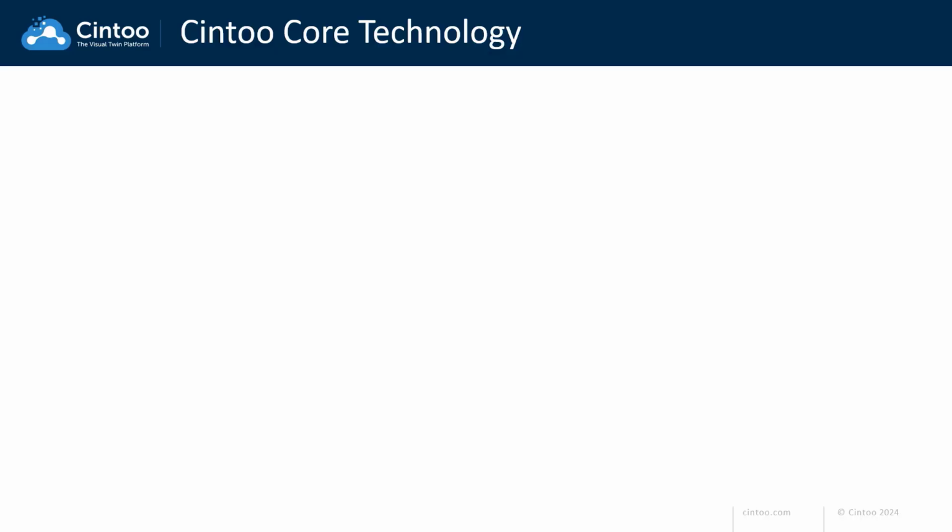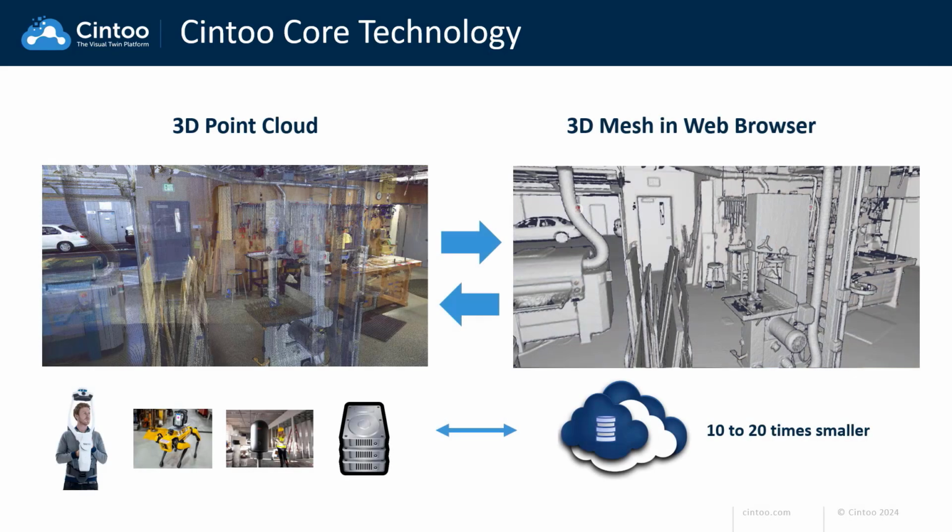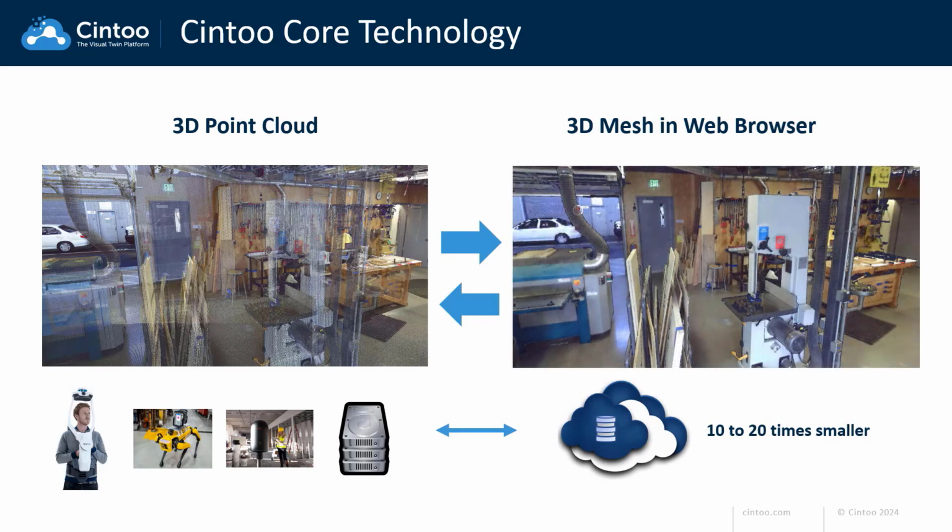At its core, Cintoo takes 3D point cloud data and converts it into high-resolution 3D mesh surfaces. Our point cloud to mesh process retains the same resolution and level of accuracy as the source scan data and also reduces the overall file size of the data by about 10 to 20 times. This allows us to stream and display the mesh data in a typical web browser. Our core technology is also unique because it allows you to download the 3D data back in its original point cloud format for use in various third-party design and engineering applications. This means Cintoo also allows you to distribute your reality capture data without compromising on resolution or accuracy.